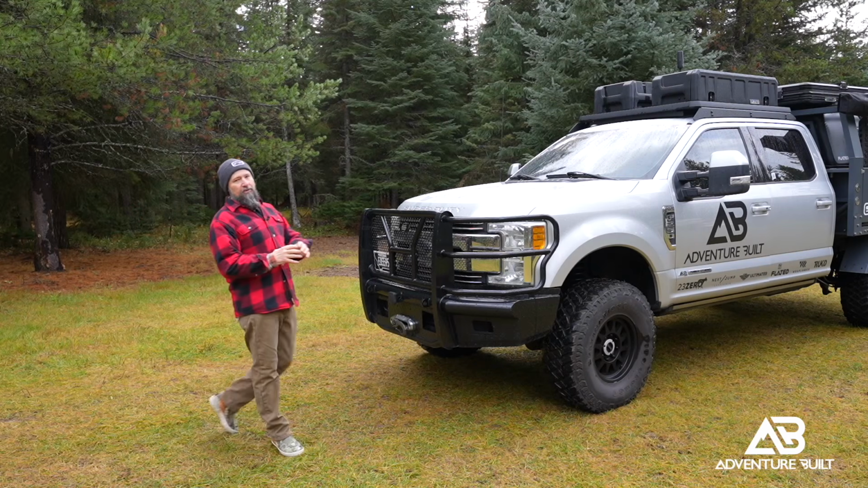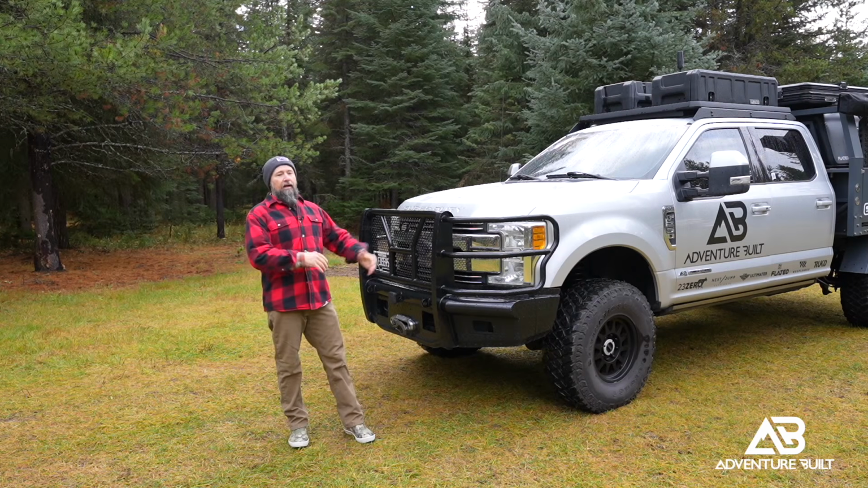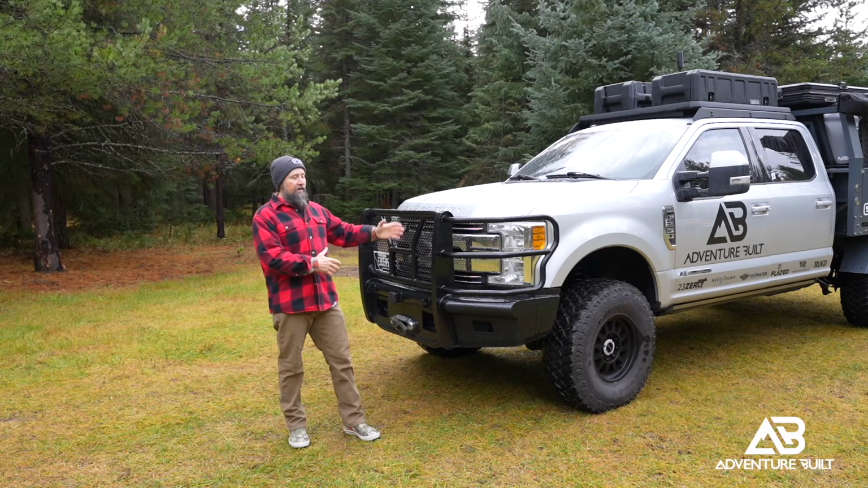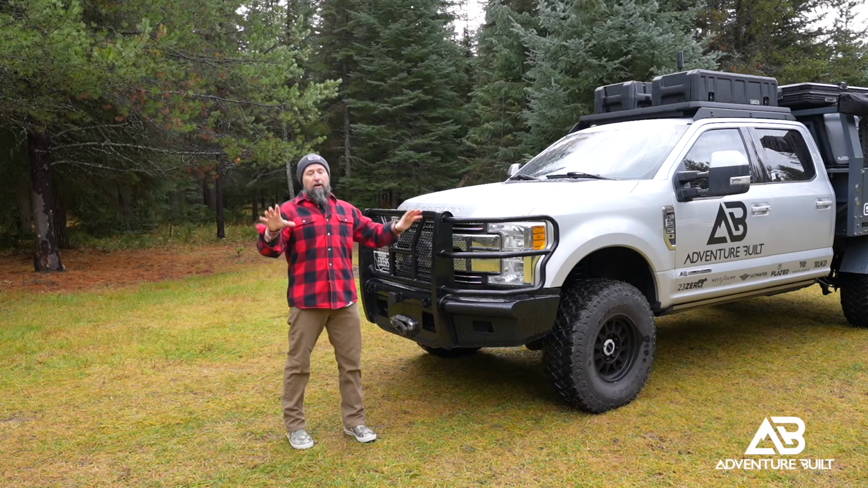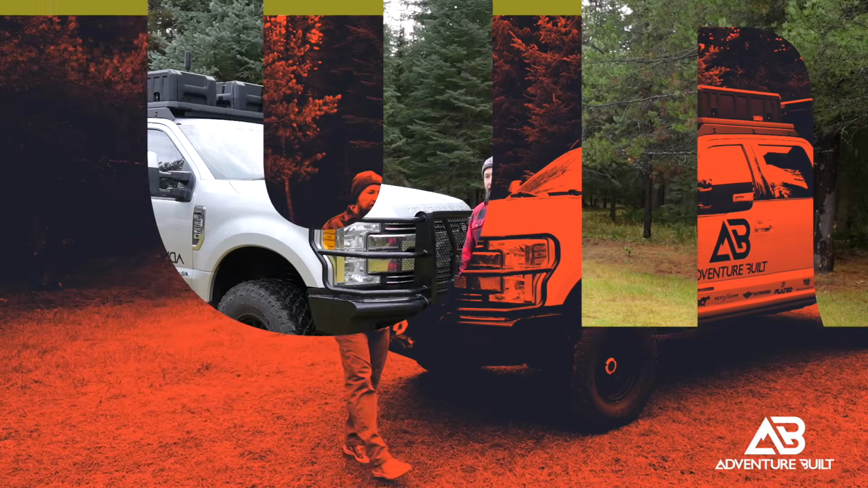Having good lighting is absolute king when it comes to off-roading, overlanding, as well as daily driving. On dark nights on rural roads where there's no other ambient lighting, your headlights are pretty much all you have. In the case of the Super Ute, I have LED bulbs in my headlights, which make them very bright, but I haven't gotten around to installing all of my auxiliary lights to really light up the night when I'm driving. Especially in the fog, it doesn't really help a whole lot. So there definitely is a better way.